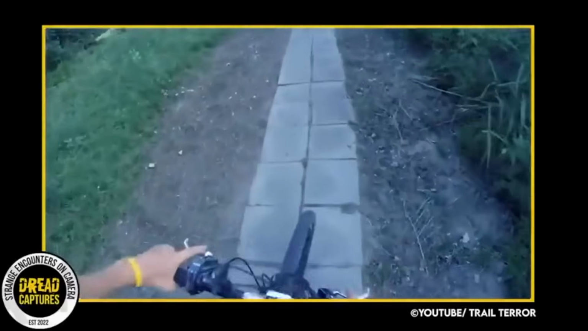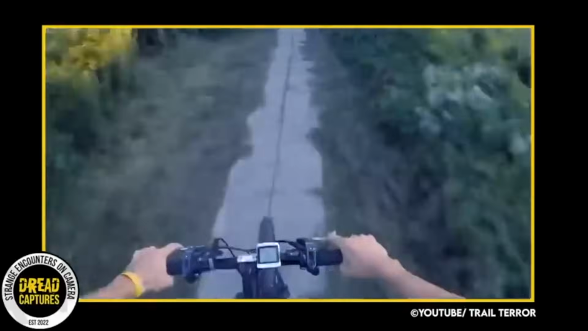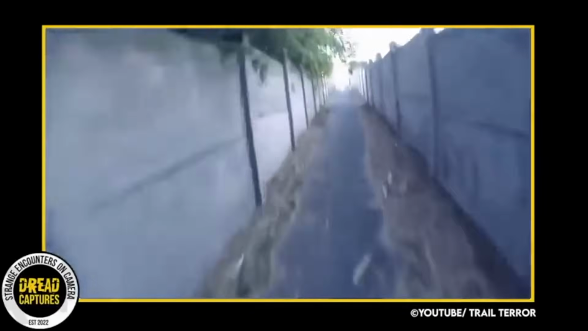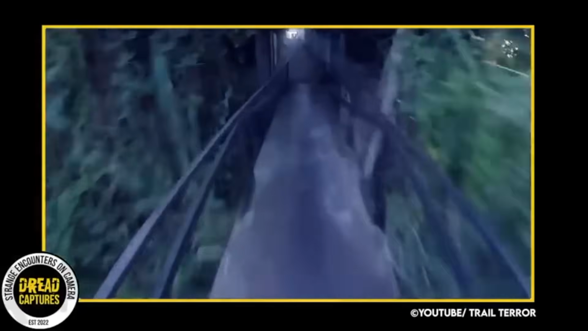This next clip is from a biker with a GoPro attached to his helmet. As we watch, everything seems fine until he hits this narrow-walled path and boom, out of nowhere, something jumps in front of him. Scares the bejesus out of him, almost causing him to wreck. He stops and looks back, but whatever it is is gone.